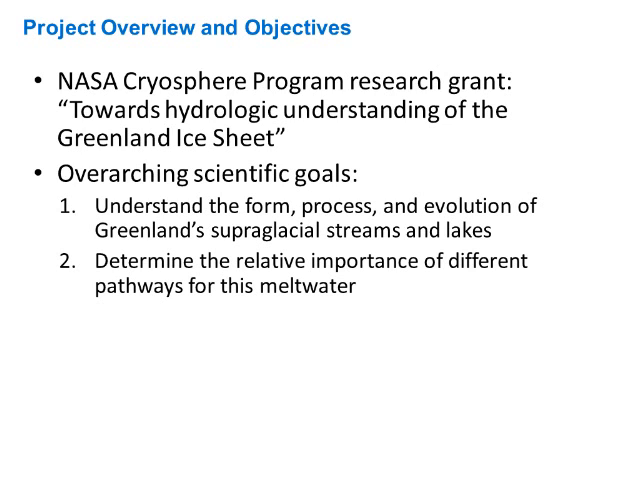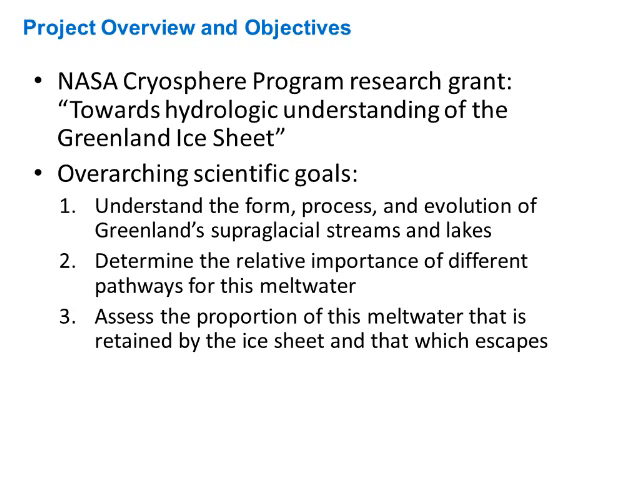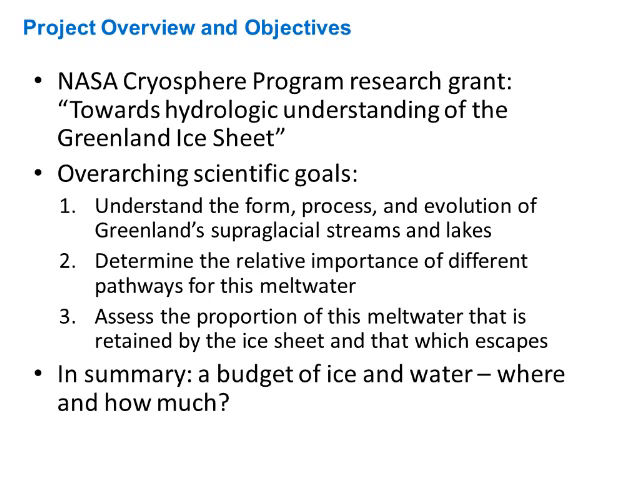The second overarching scientific goal of this project was to quantify the importance of the different paths of this great volume of water melting from the ice sheet. In this case here in Greenland, it certainly can be applied in other locations as well. And third is really to attempt to estimate how much of this water is staying on the ice sheet and how much is escaping it. So in summary, we'll come up with the budget of the water and the ice, and basically how much and where all of this mass is.